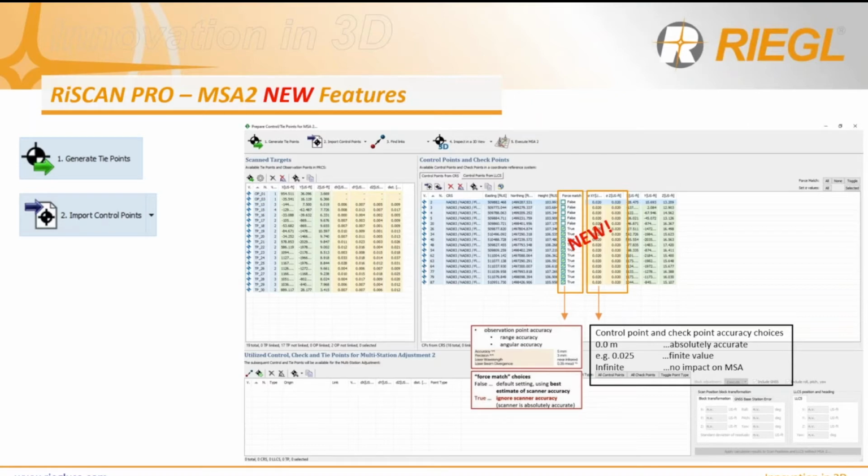And this new feature can be implemented into the new one-touch processing workflow, which we'll go over next. It's a very, very neat new processing wizard that we offer now in the latest version of RISCAN Pro.